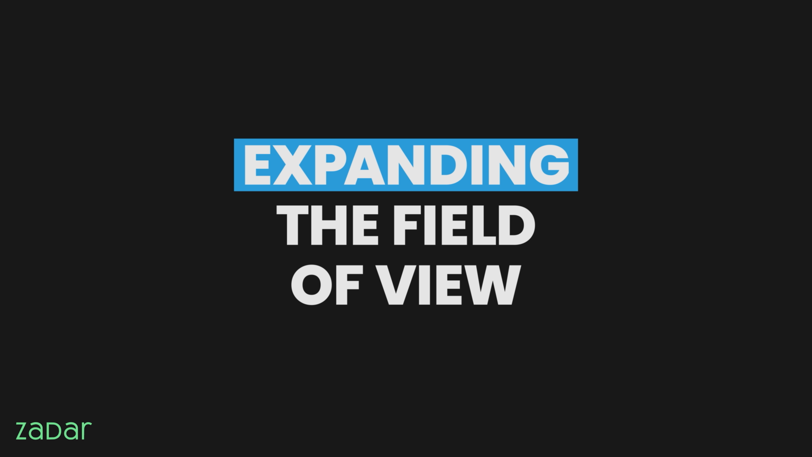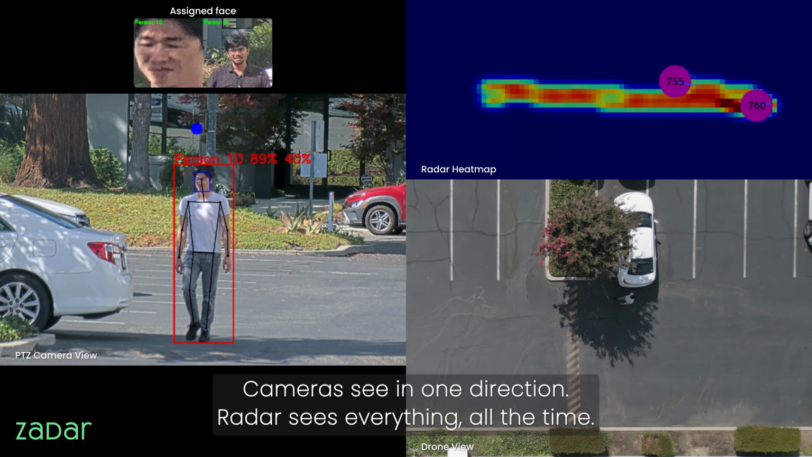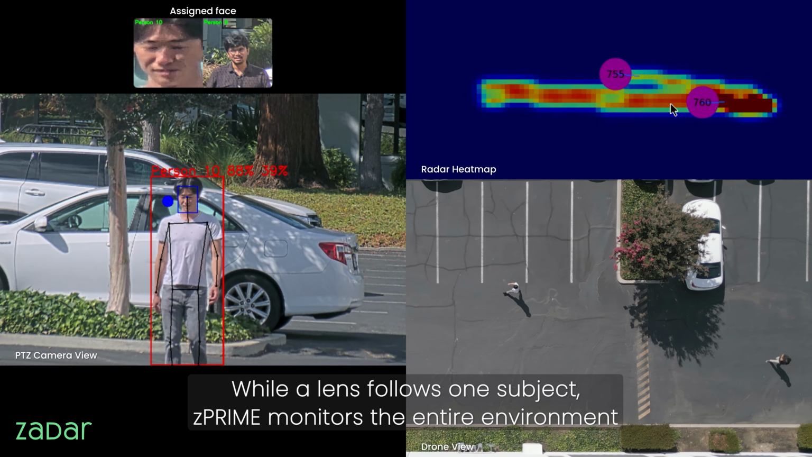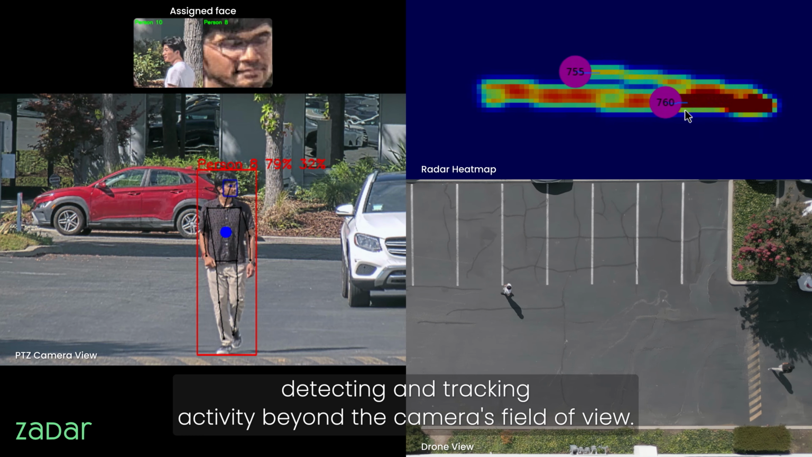Expanding the field of view. Cameras see in one direction. Radar sees everything all the time. While a lens follows one subject, zPRIME monitors the entire environment, detecting and tracking activity beyond the camera's field of view.